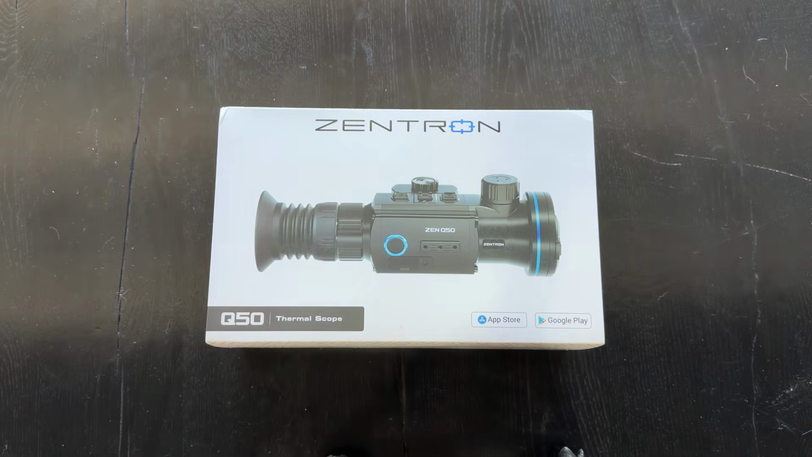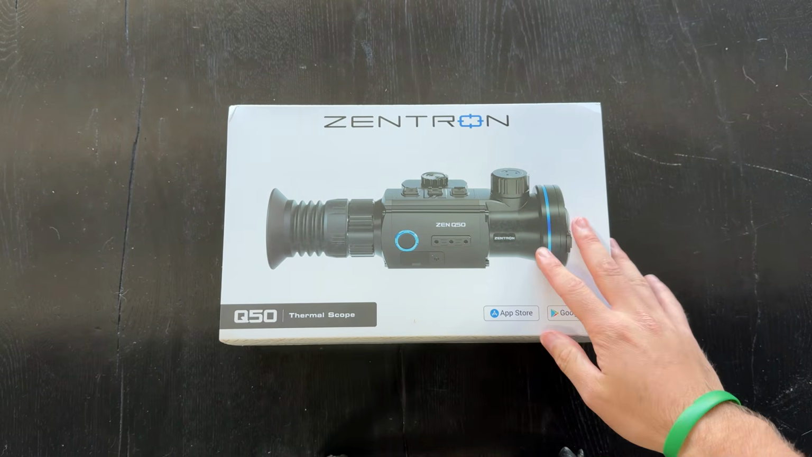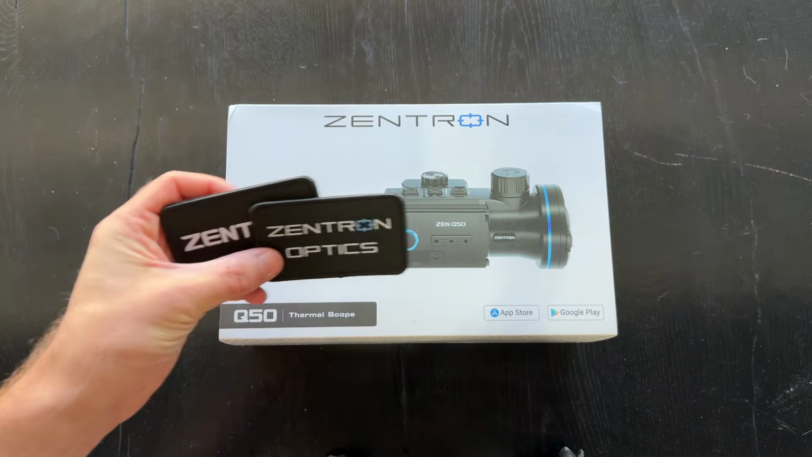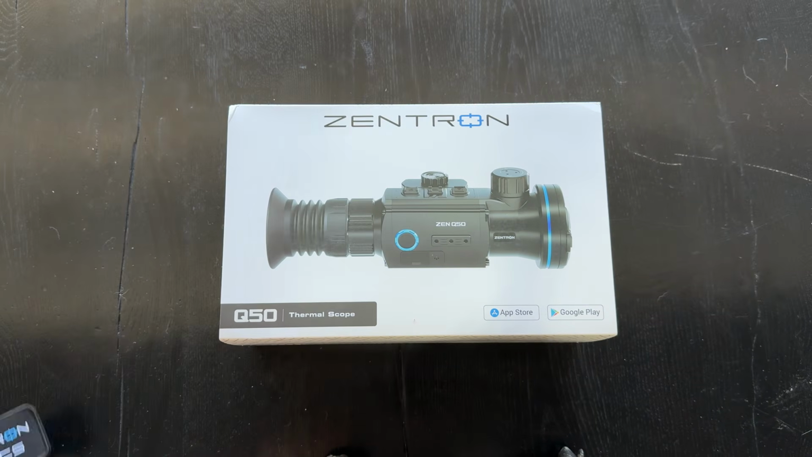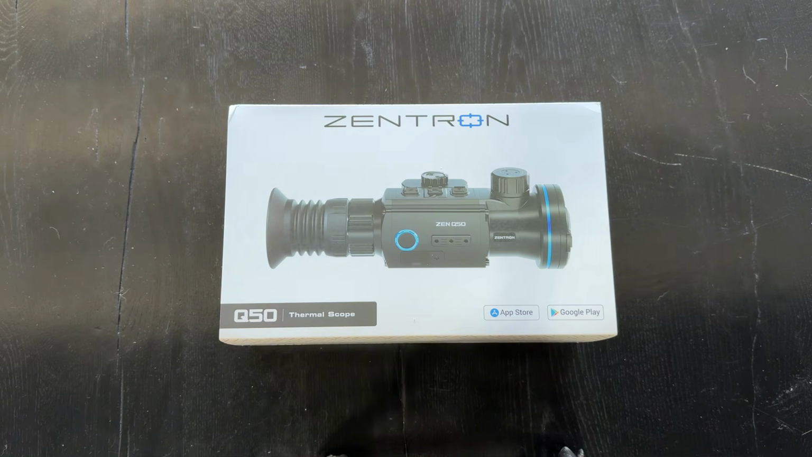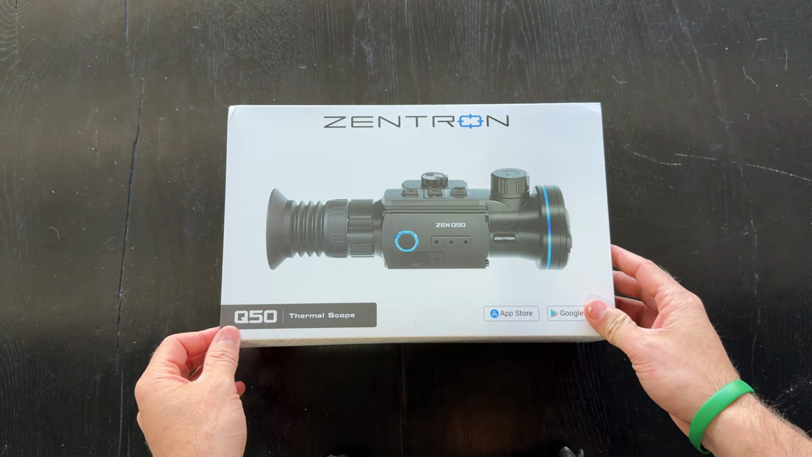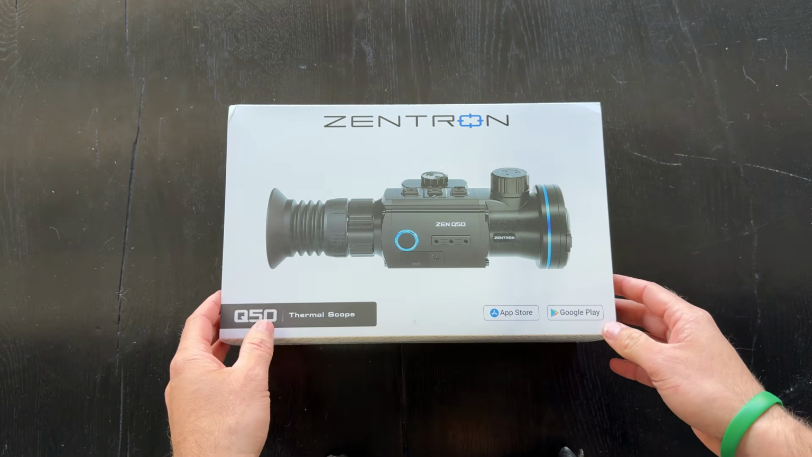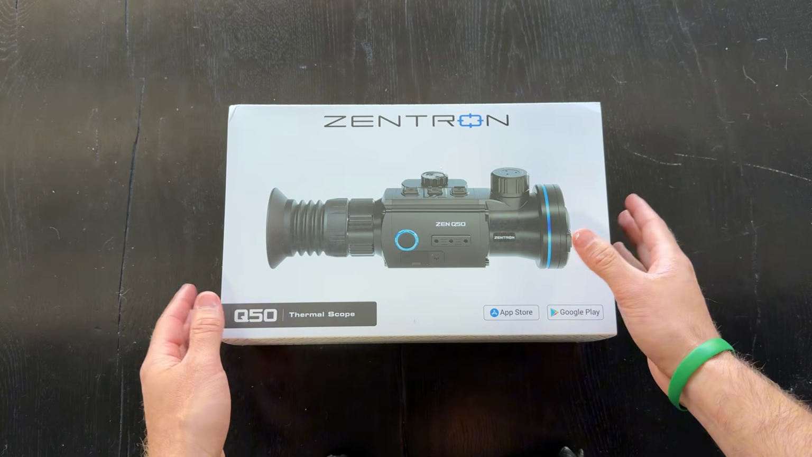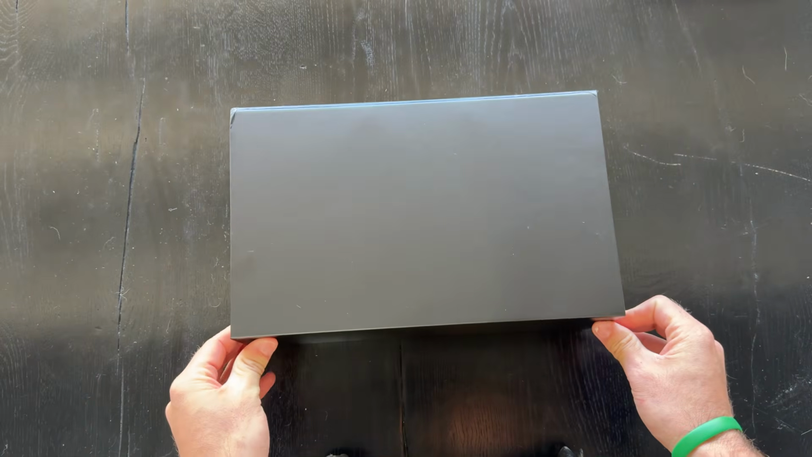We are at the house, and I just got the Zentron Q50 in from Zentron. They sent me a couple pretty cool little patches, as well as the production catalog in the box. So thank you, Zentron, for sending me this stuff. We're just going to do a quick little unboxing video for you guys just so you know what kind of comes in the box itself. Put that off to the side. All right.